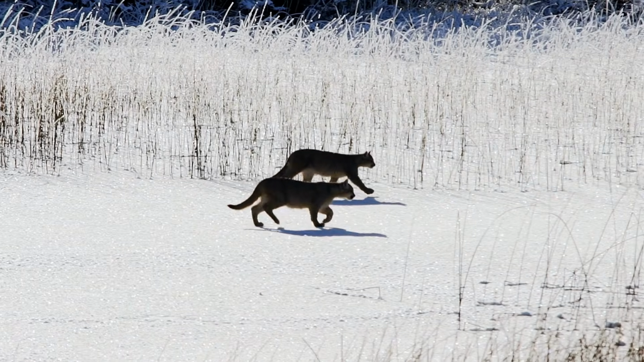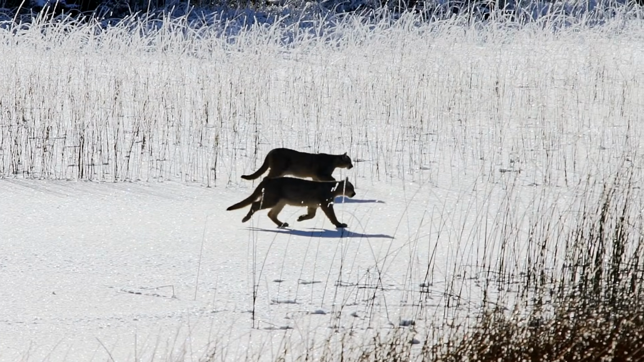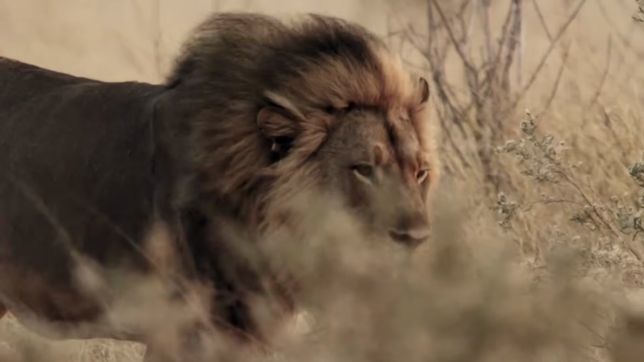Let's take another look at the lion coming over the wall. Look how big he is. Freaking huge. I often forget how big these animals are. I hear the word lion and the first thought that comes to my mind is a huge African lion. But these mountain lions are big too.